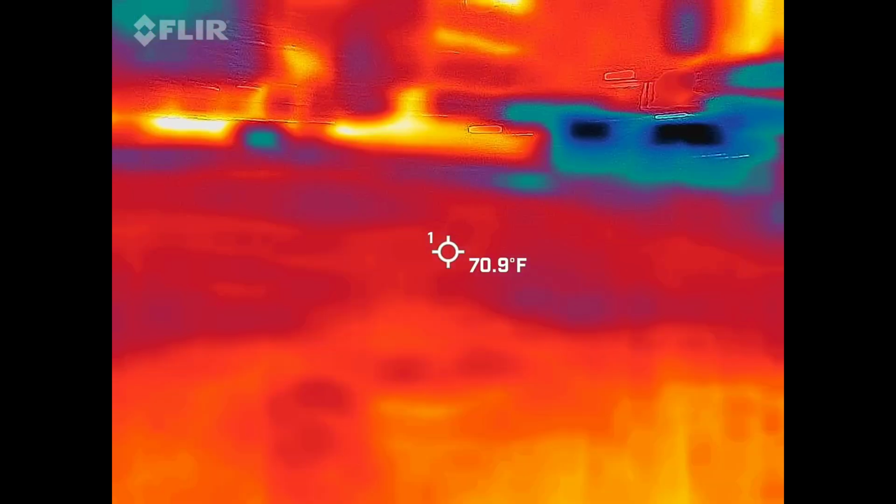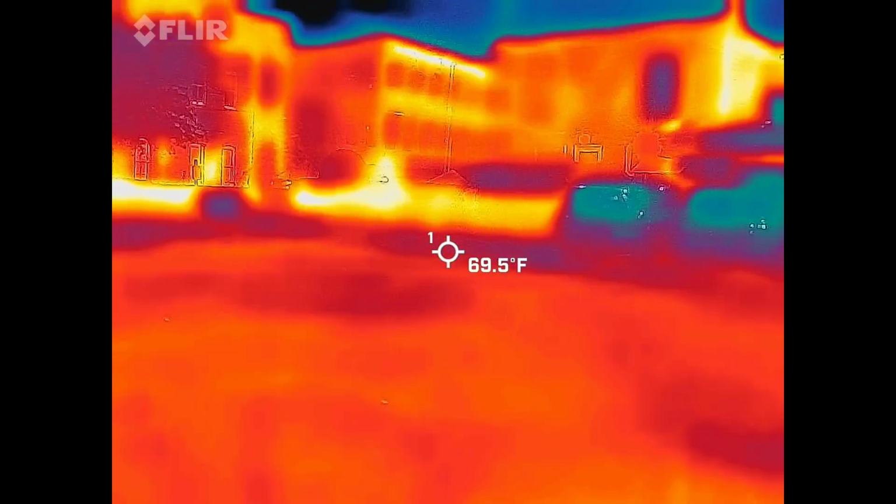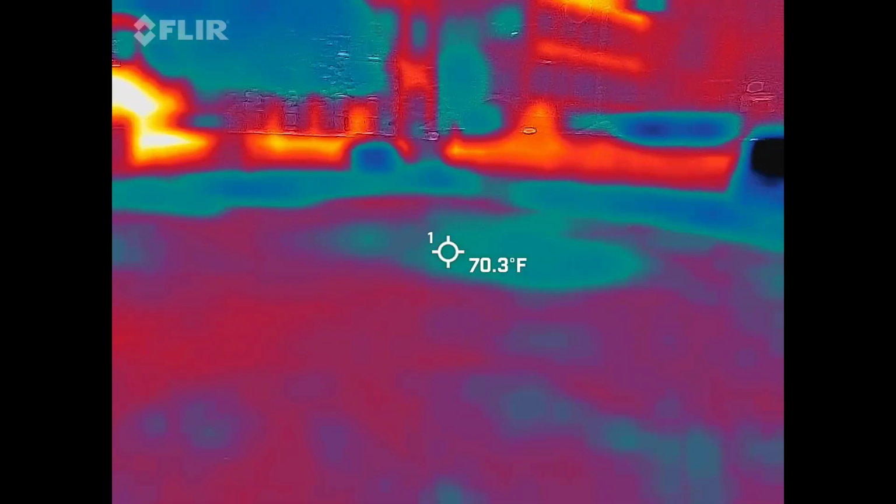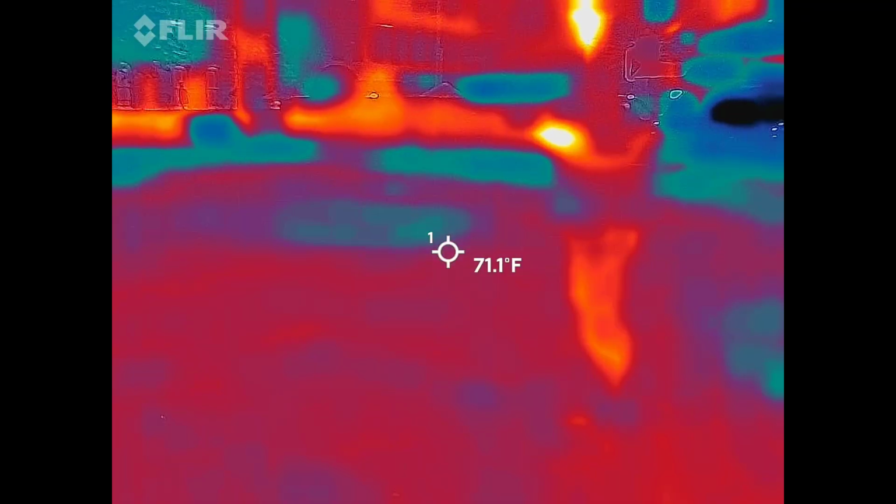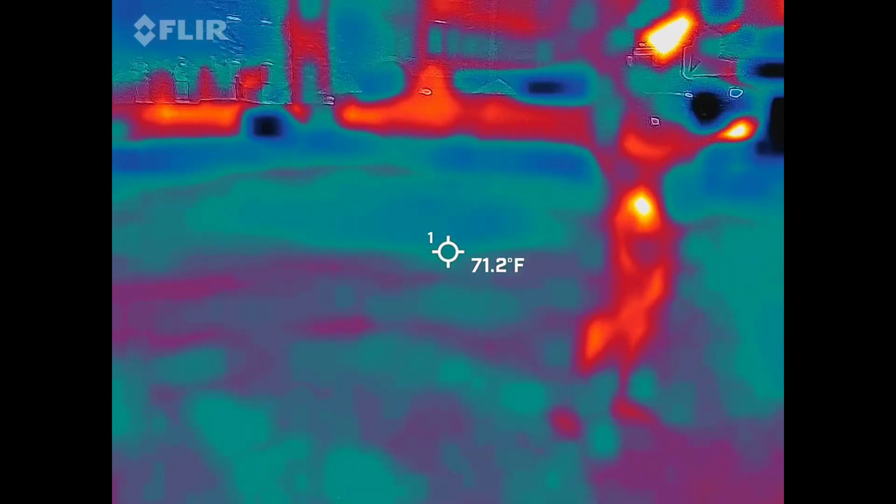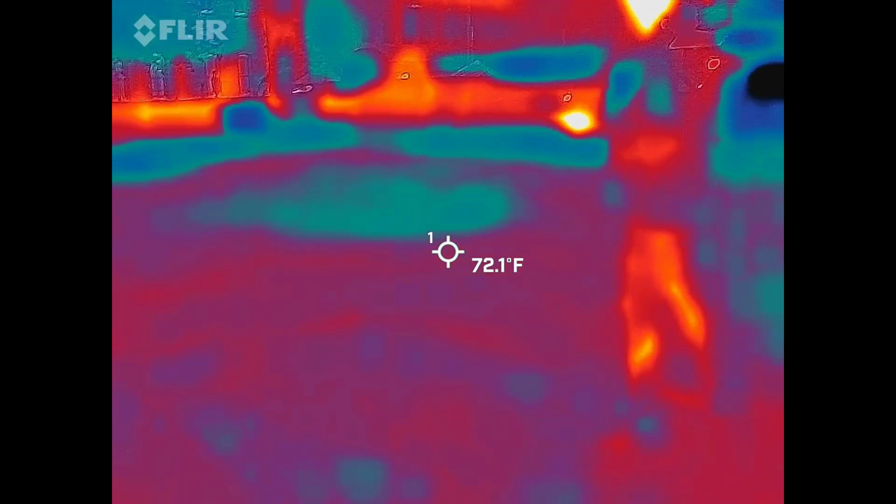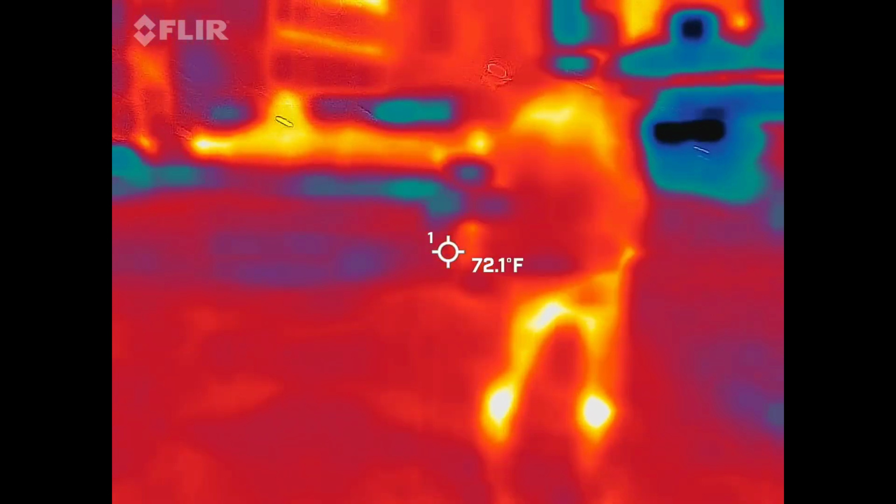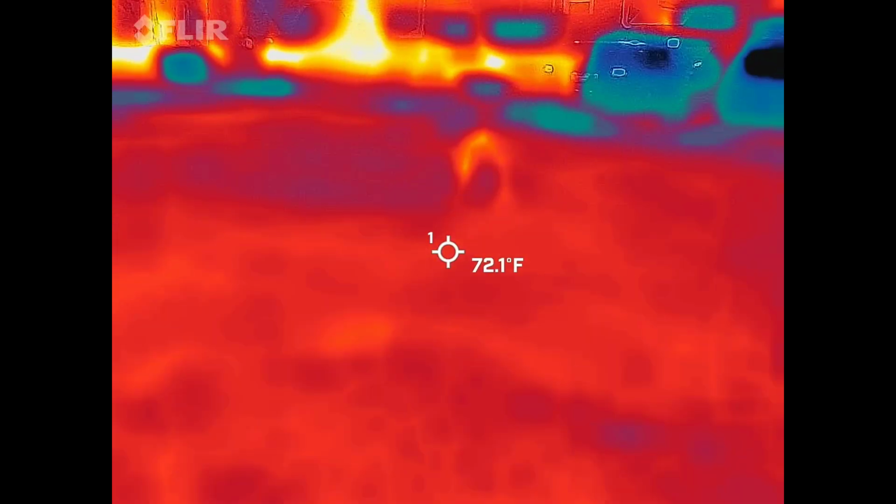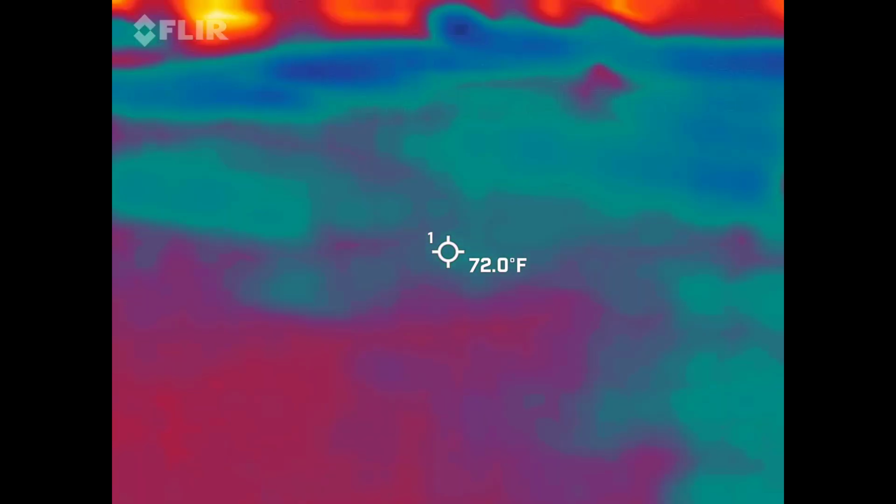I think this is cool. So this was where her house was. Okay, so what was the tragedy? I bet it was really pretty.